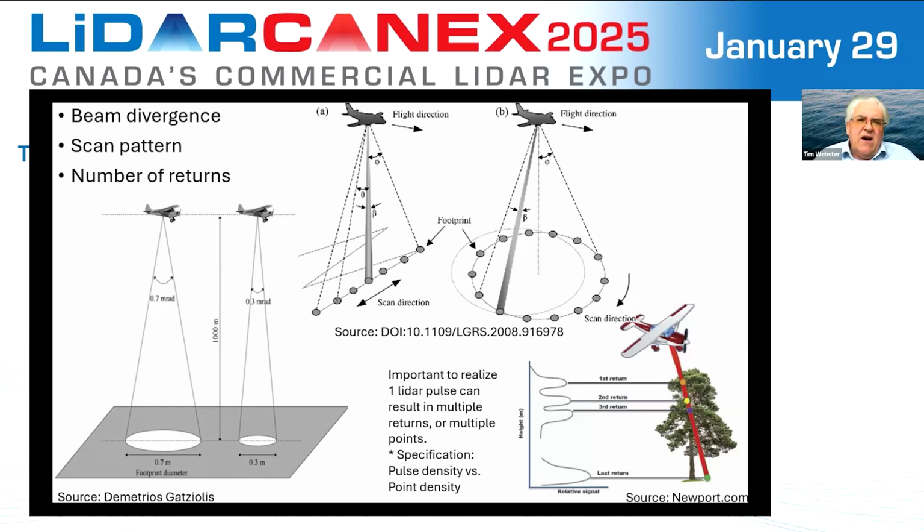Now, the idea of number of returns versus number of pulses. It's important for LiDAR users to remember for one laser pulse being emitted from the aircraft, you can have multiple returns. Obviously, in this diagram, we have a first return off the top or near the top of the canopy. We have some intermediate returns through the canopy, and then finally a last return at the bottom of the canopy, in the ground in this case. So thinking about pulse density versus point density, they are two different things, and we need to be aware of that.